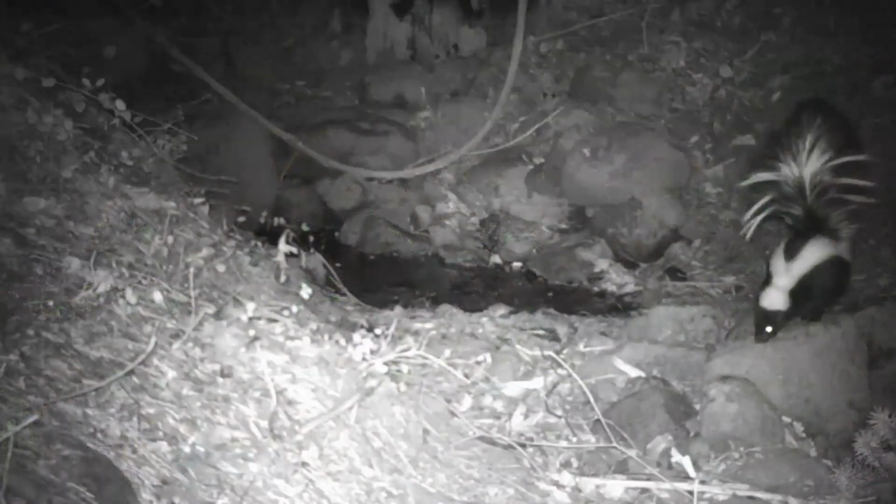Gray fox is just plain nosy. See him across the pool spying on the skunk? He's comfortable invading the personal space of his neighbors, but he knows better than to push his luck with Big Stinky.